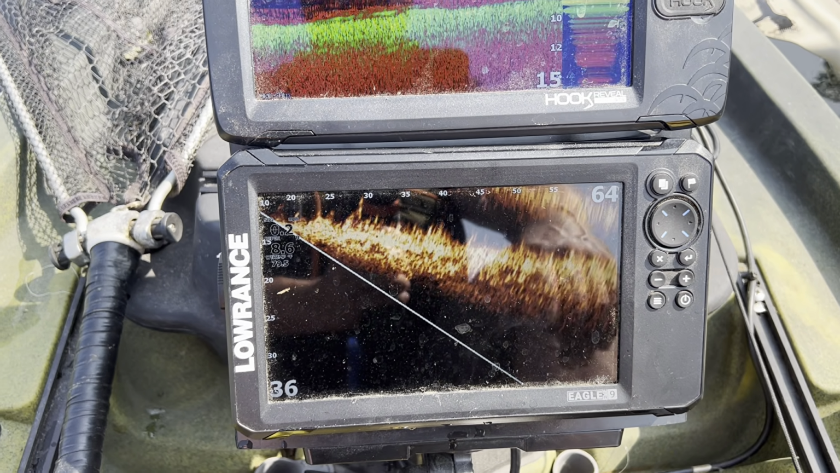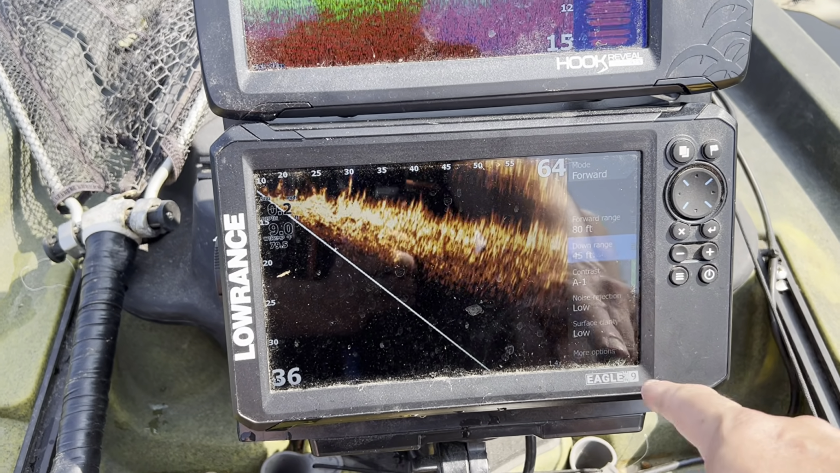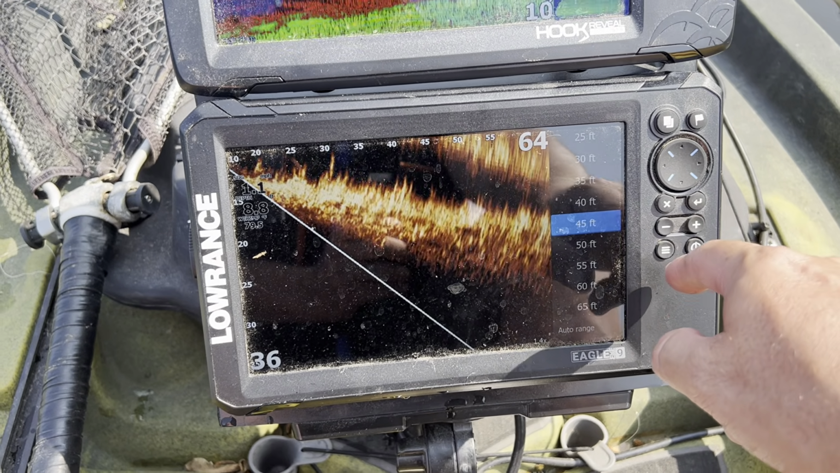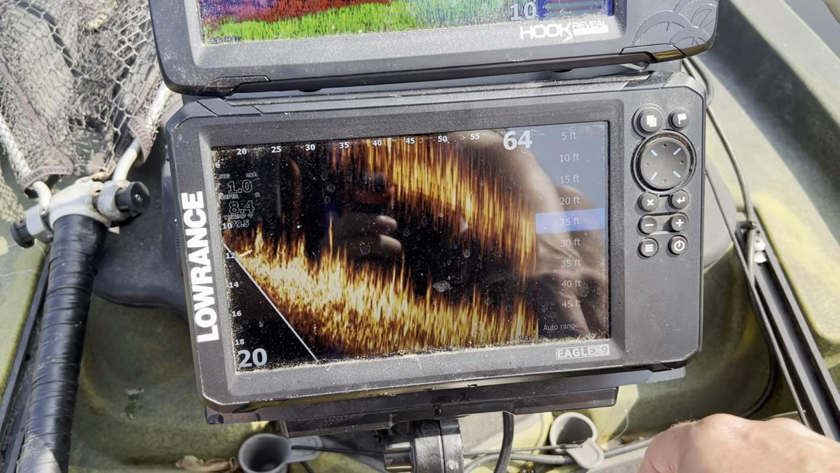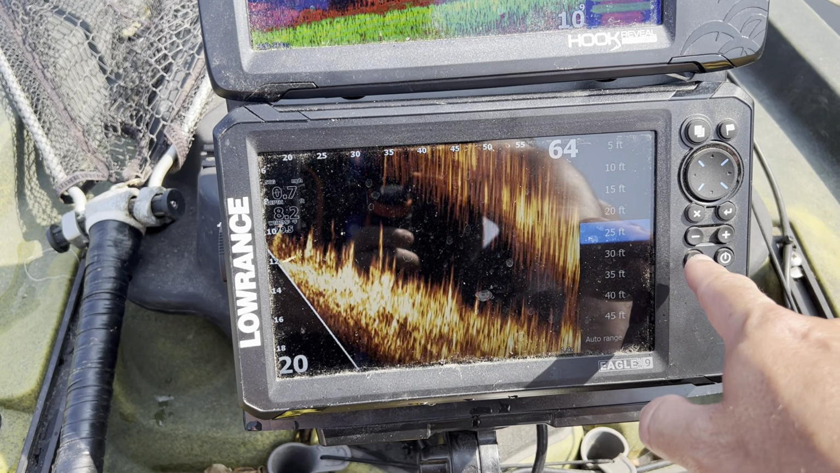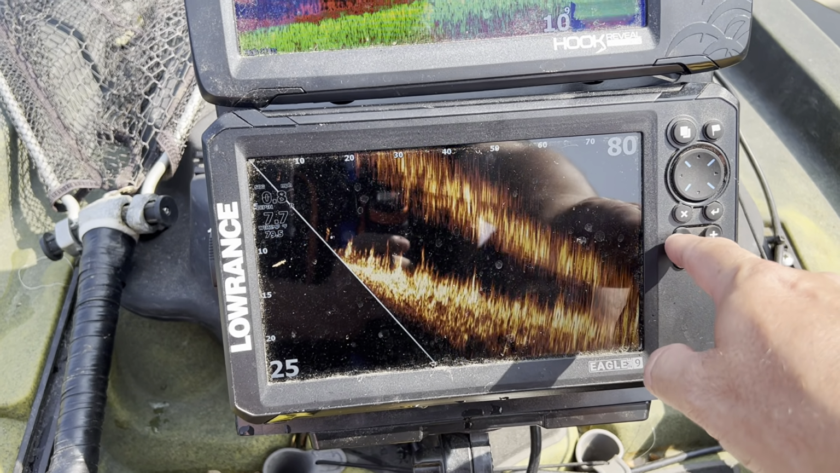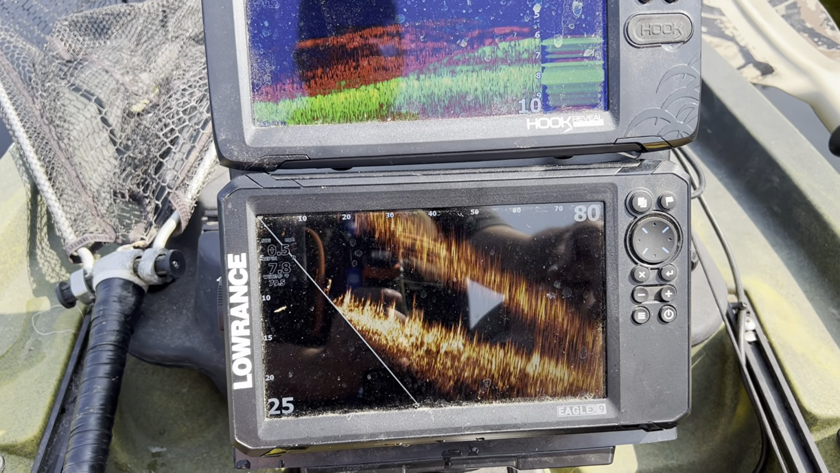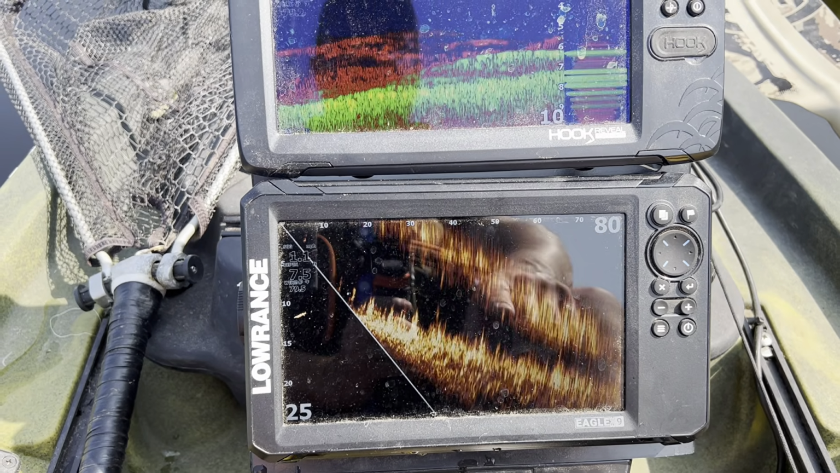So say I'm in 9 feet of water, which I am. What I want to do is go like this. See the downrange right there? We want to change that to like 25 feet. Now we got a big close-up picture, but it's still close up. So now we get out of there, and then we'll zoom it out a little bit. There we go. Now we got a great picture, and we're in 7, 8 feet of water. Now you'll be able to see it.